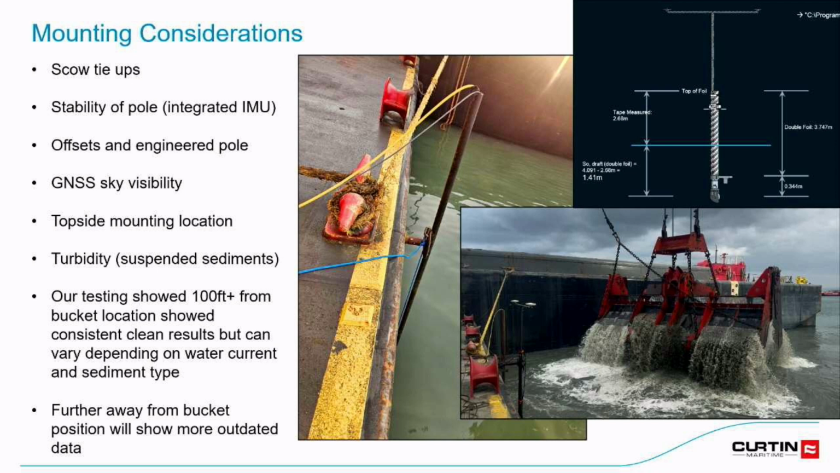You can see in the bottom right-hand side there, that muddy water coming right out of the bucket right in front of where the sonar is. So, guaranteed you're not going to get a good solution there if it's silty material and suspended material is in the water column.